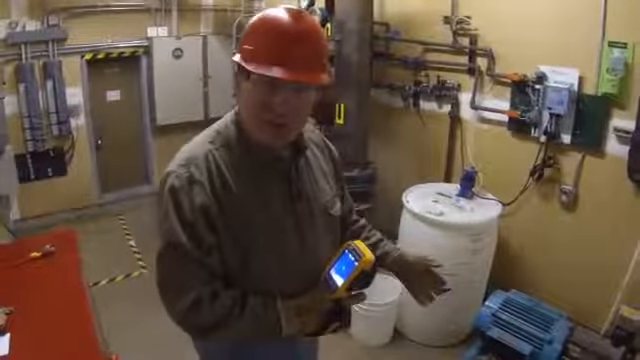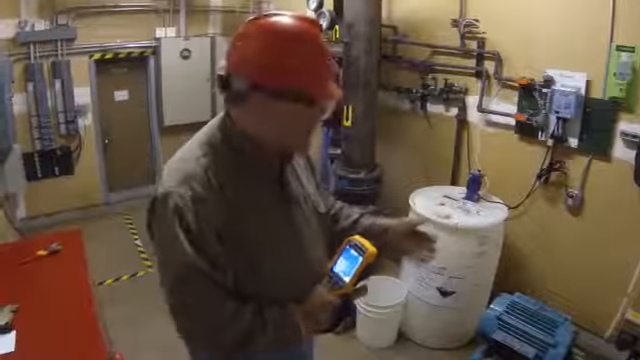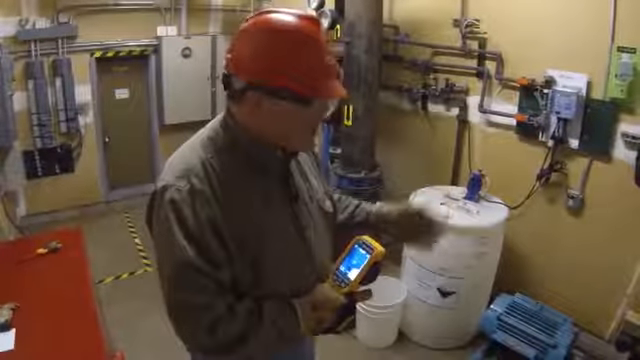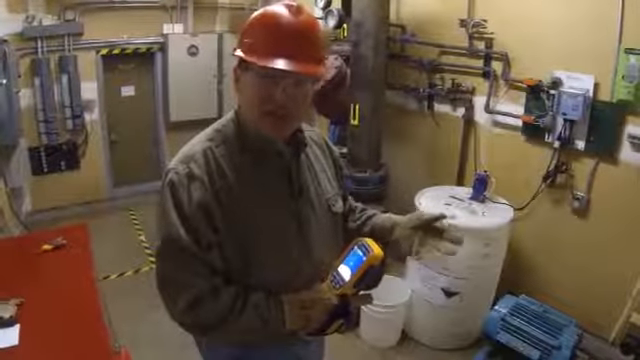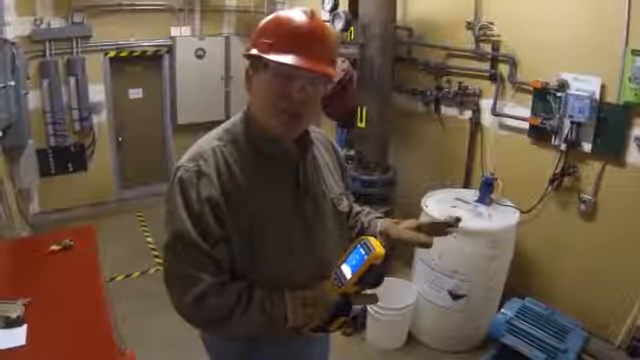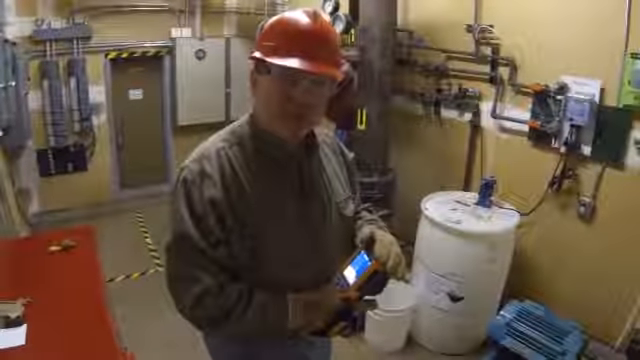From an electrical standpoint, if you find a high resistance connection or something looks like it might be overloaded, you can use a clamp meter. If you're finding problems that are localized hotspots, might be a problem with internal windings, it's a good opportunity to use the power quality meter. It could be, as I said, transients, harmonics, anything like that. All of these tools work together in conjunction to help you better maintain your equipment and save energy over the long run.